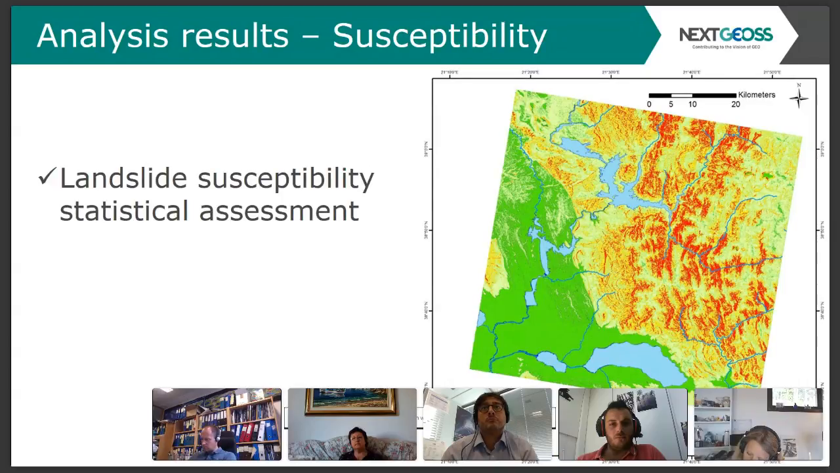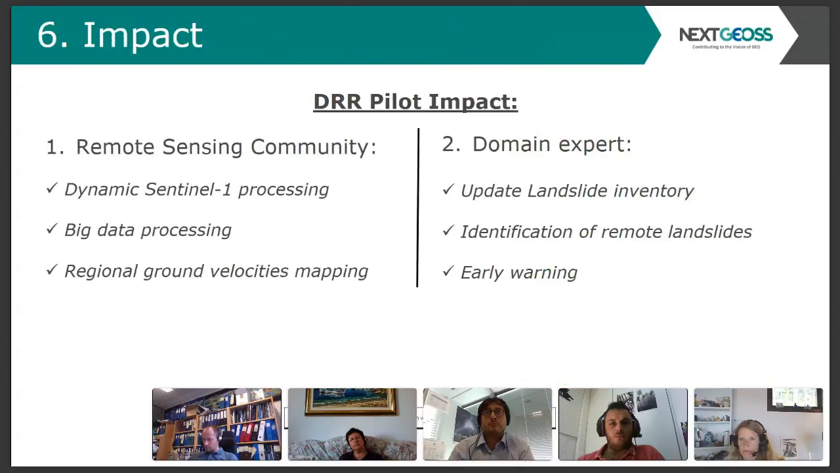And this is what a final product may look like, which is a landslide susceptibility product based on the modeling and the analysis before. Now, this is the final slide of my presentation. Why do we believe that this pilot has an impact for disaster risk reduction?